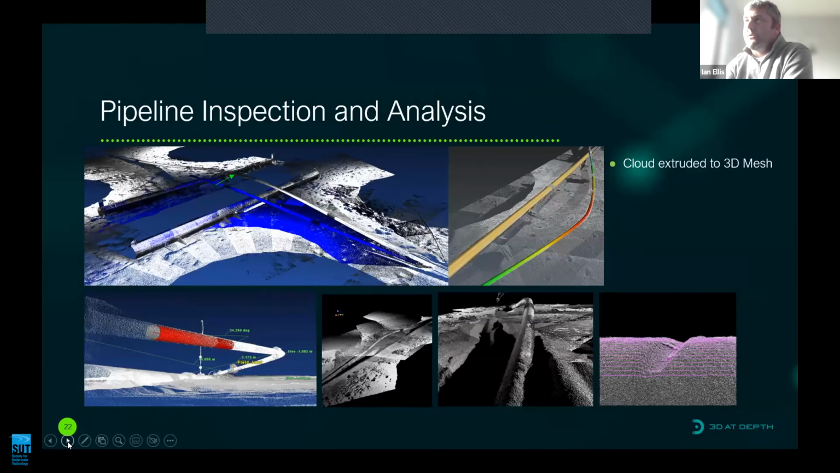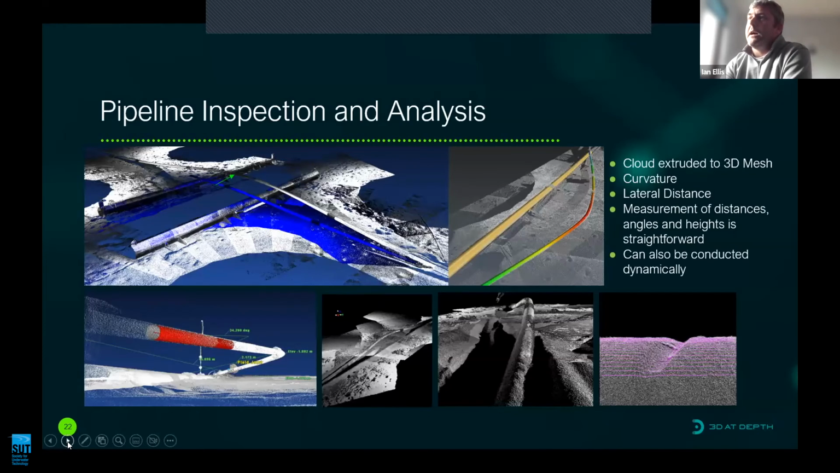Point cloud can be used to create 3D mesh surfaces, assess curvature, lateral separation, distances, angles, heights, and as I've presented, we can collect this information statically or dynamically, dependent on your requirements.